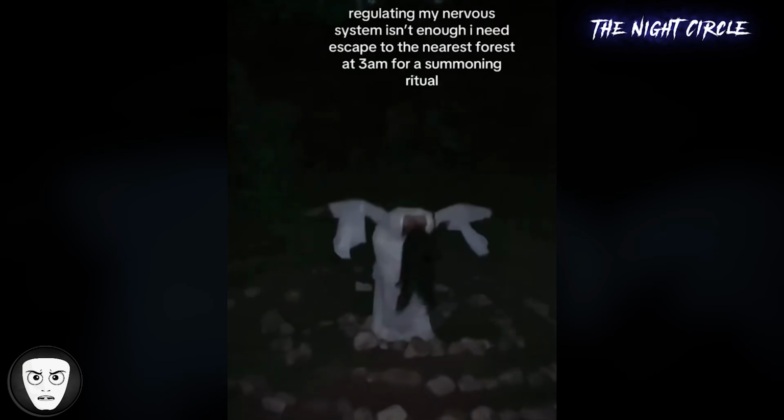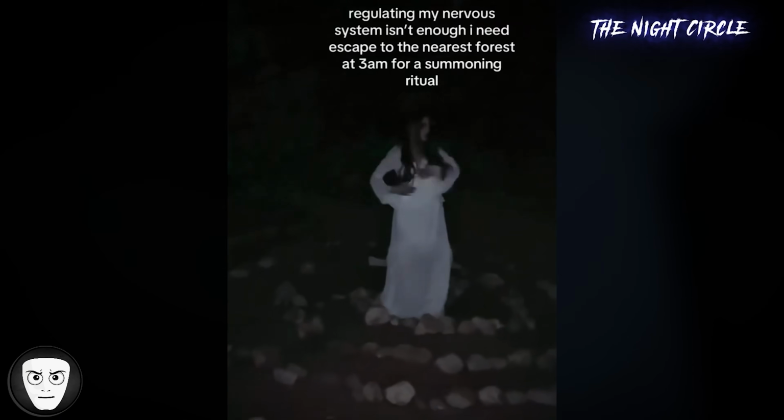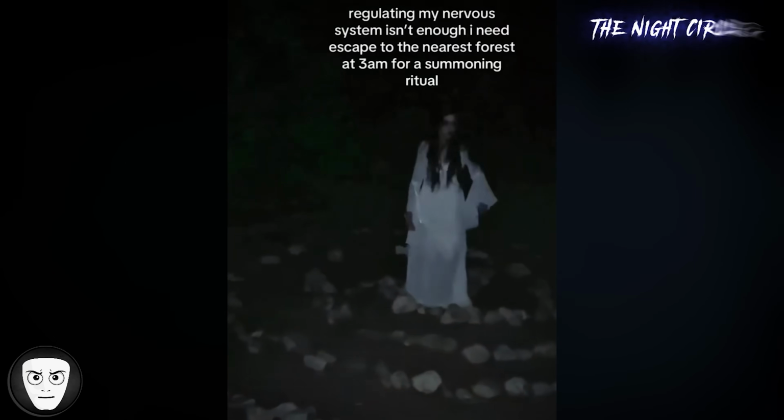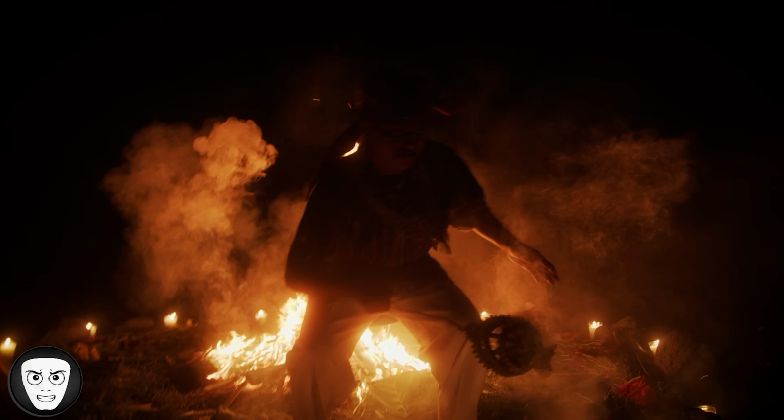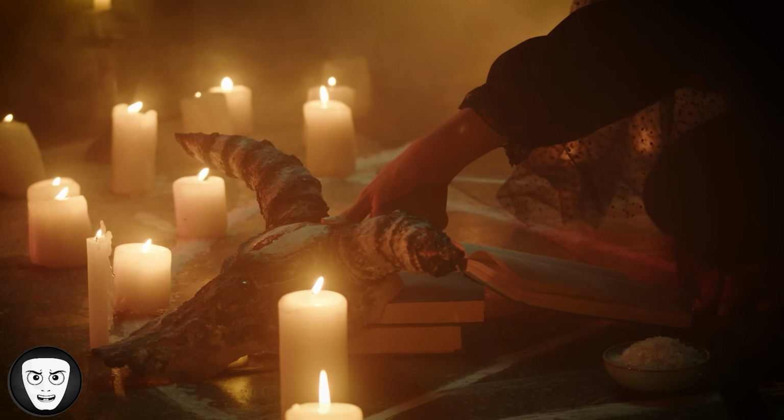This one went out into the woods around 3 a.m. to perform what she described as a summoning ritual. Summoning rituals are often believed to be ceremonies meant to call upon spiritual beings, such as angels or demons. On the ground, stones were arranged in a rough circle. At the center she stood, wearing a white gown, moving slowly, in an unusual, almost trance-like way.